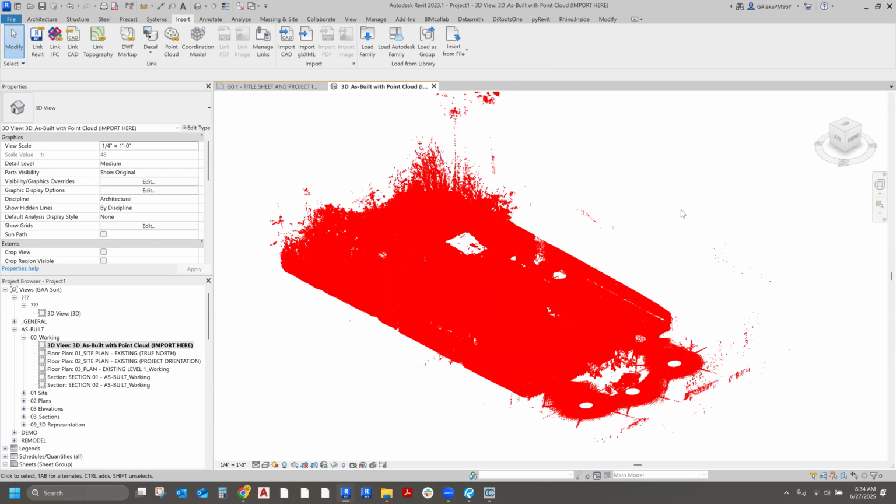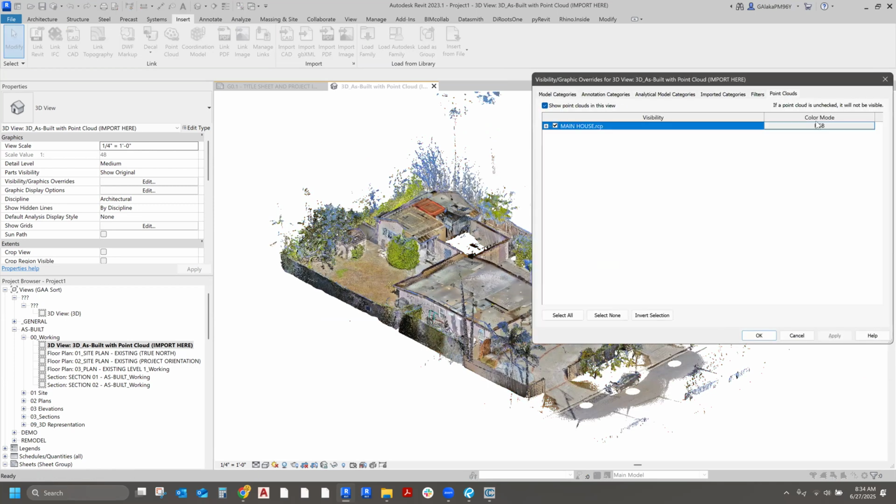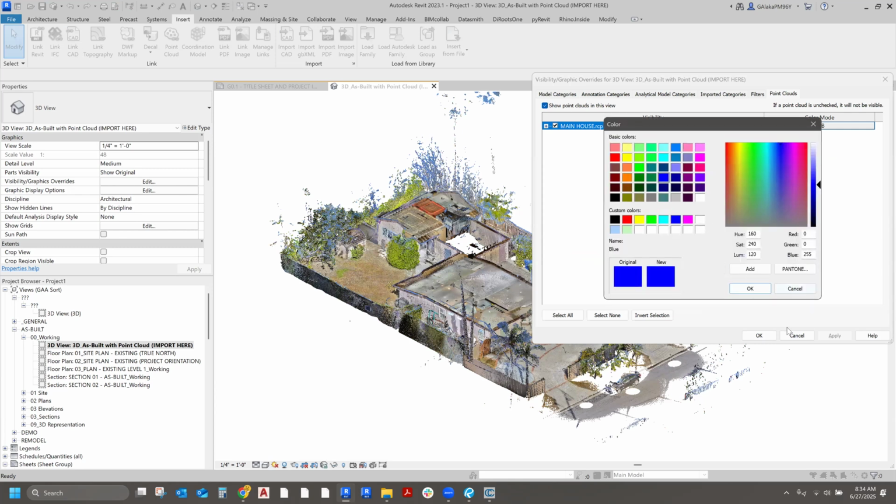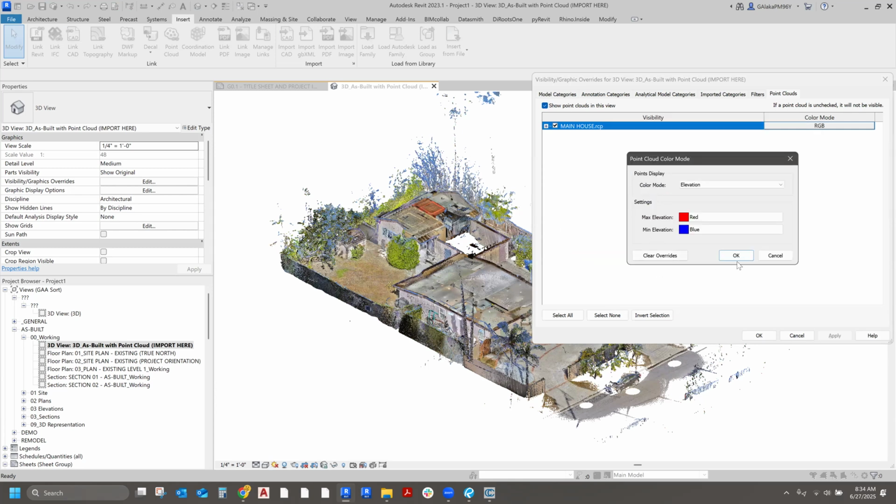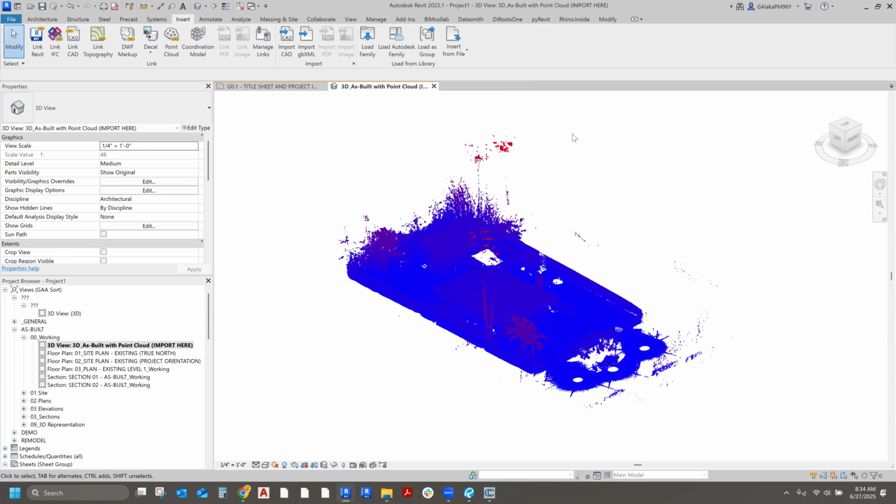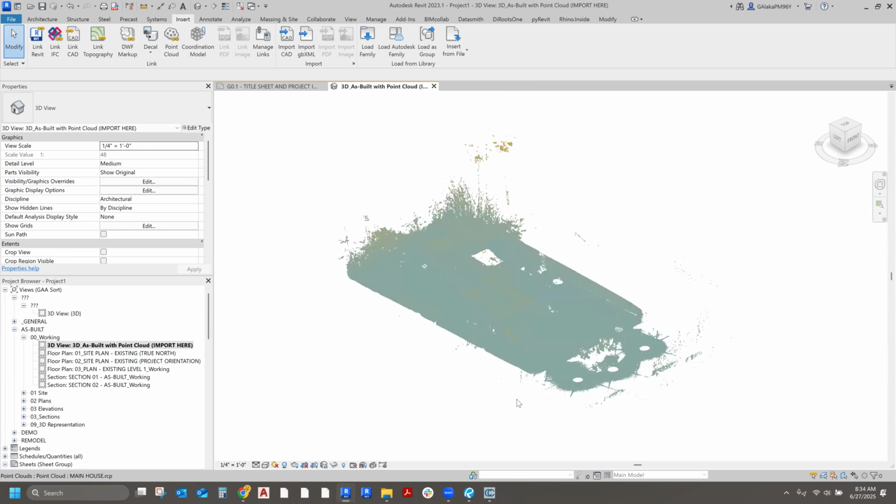I don't really know when anyone would ever use this. Another way to view that is by intensity or elevation. Elevation just basically means the highest point is going to be red, the lowest point is going to be blue, or whatever you want. So in this particular case, all those trees on top are going to be red, a gradient. So everything up on top is red, and then everything is more blue towards the bottom.